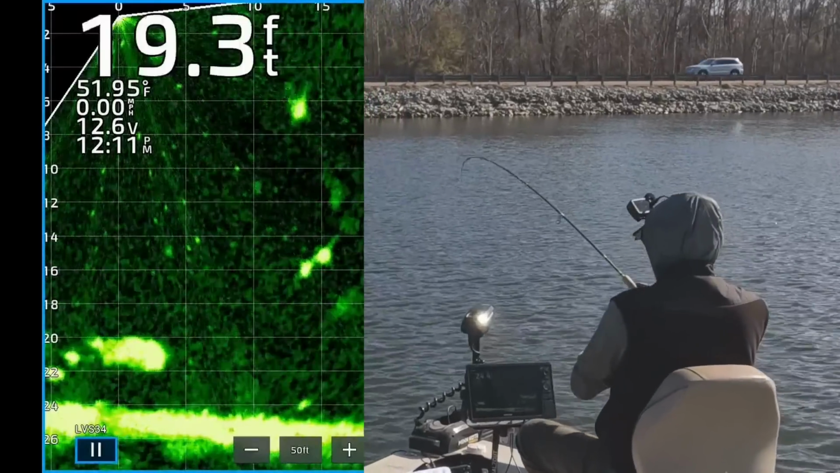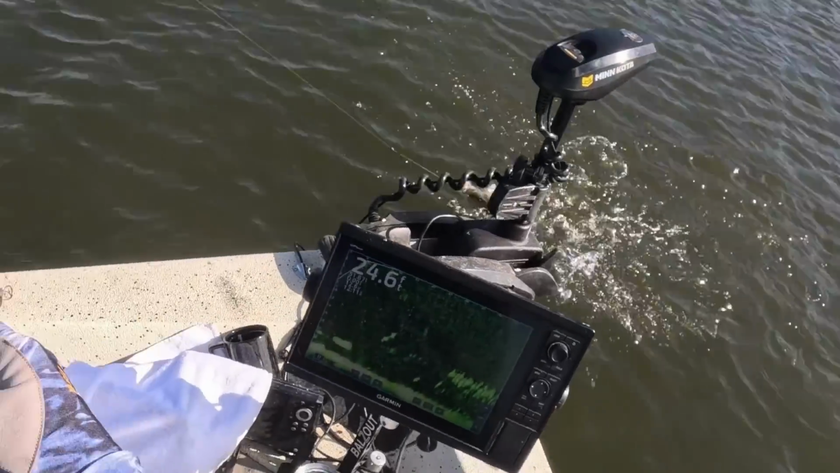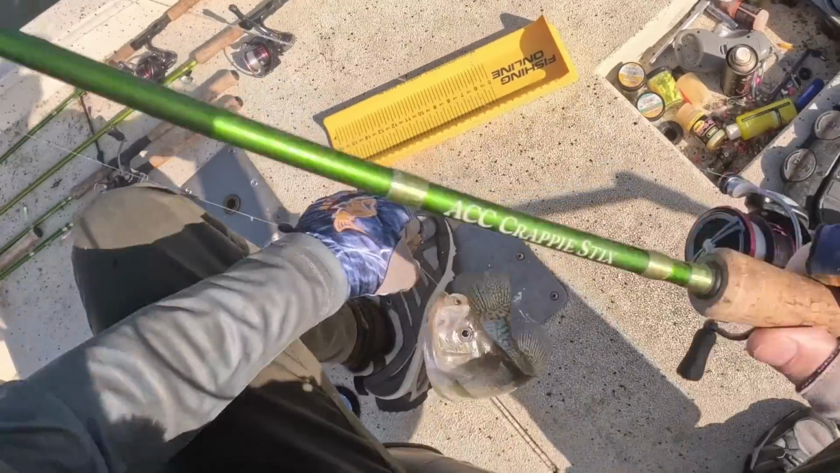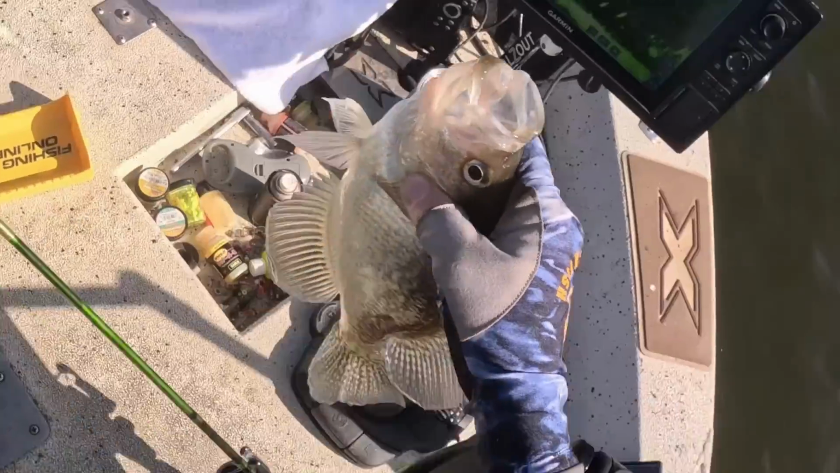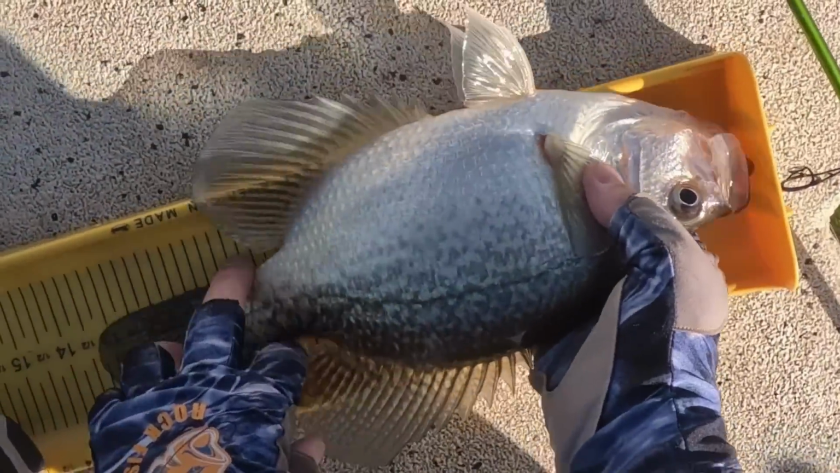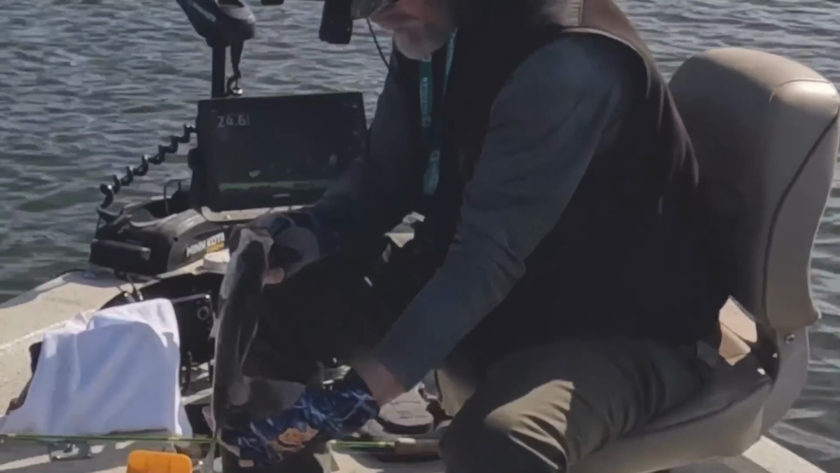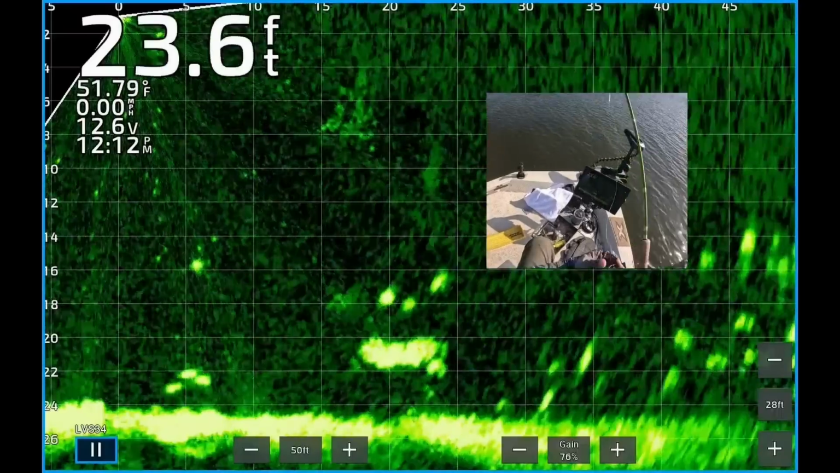There's one. He came up and got it. Yes. Oh my goodness. Get up in the boat, sucker. Get in this boat. That's exactly what I'm talking about. He wanted it. Look at the size of that dude. 13-inch black crappie. Yes. Exactly what we are talking about. Get in there, man. Let's see if we can catch another one.